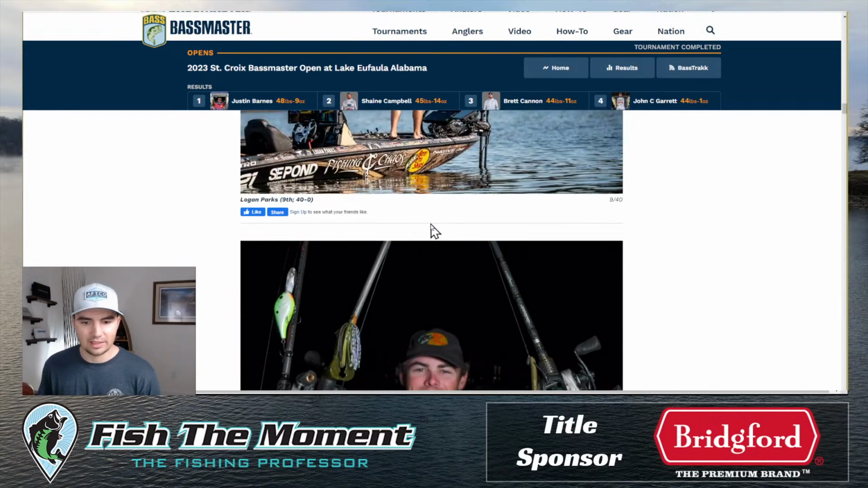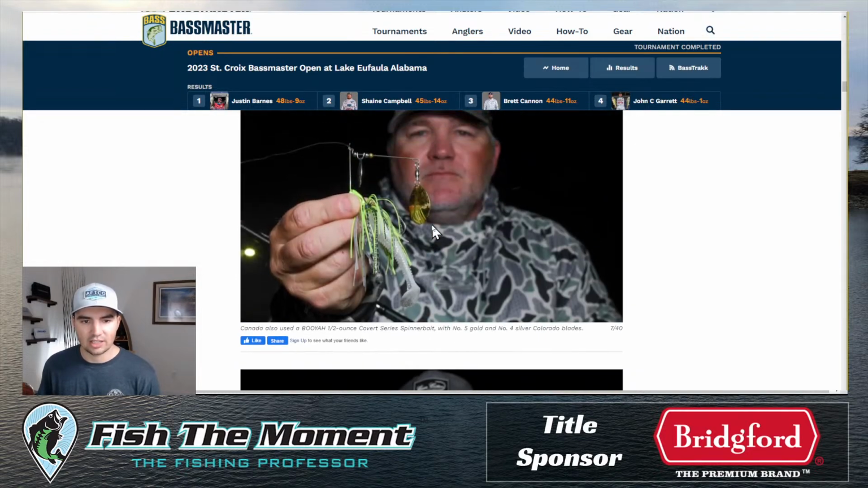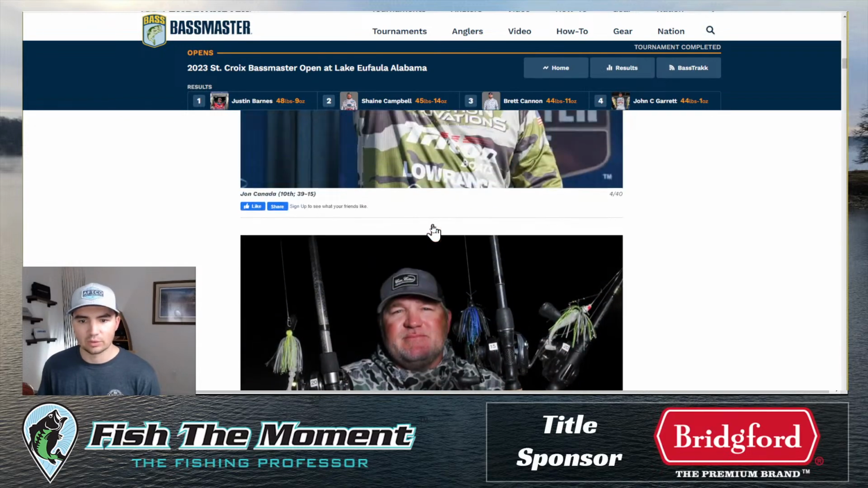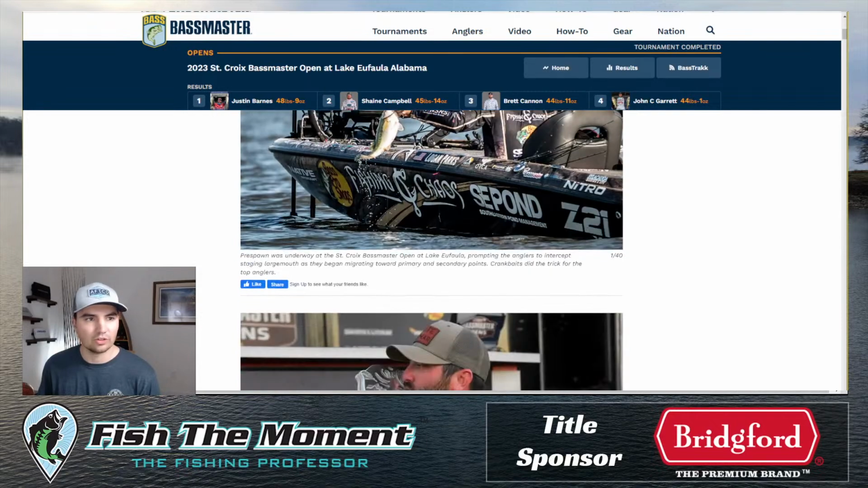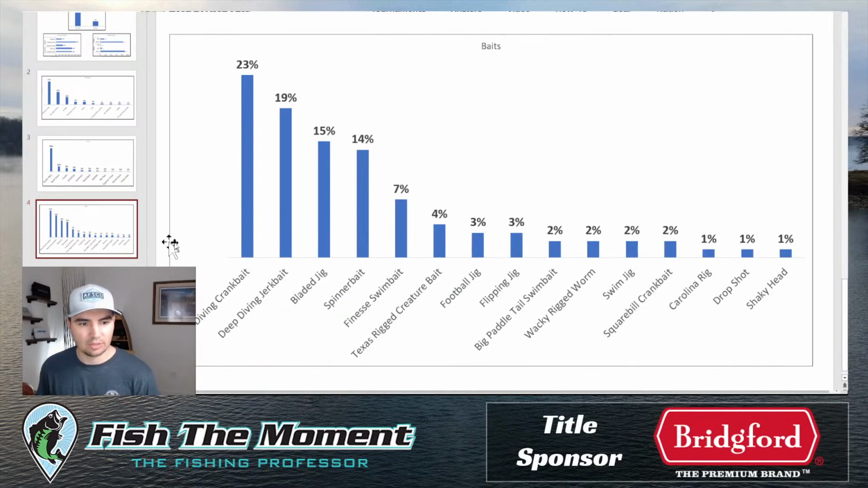Deep diving crankbait again. And bladed jig. We saw the bladed jig from John Canada. That was one of the shallow water anglers as well as with a spinnerbait that made it into that top 10. And there were a few shallow water guys. So basically the distribution was almost exactly like we saw on the app. 73% offshore, 27% shallow. Baits were pretty much, deep diving crankbait was the top bait. That's what it showed in the tournament results.